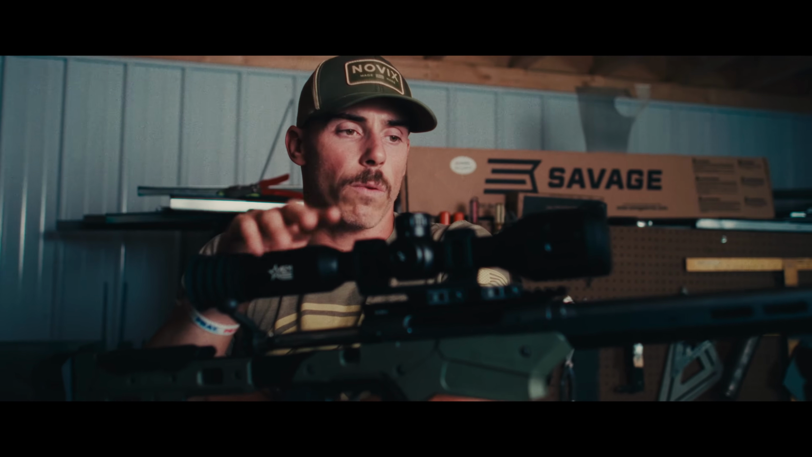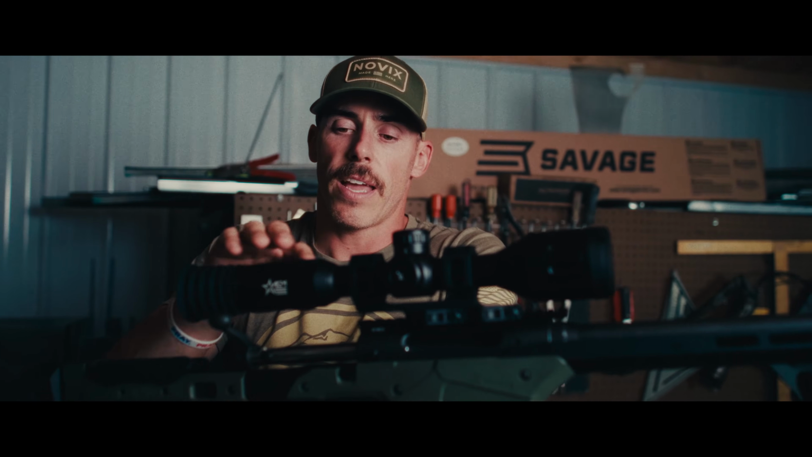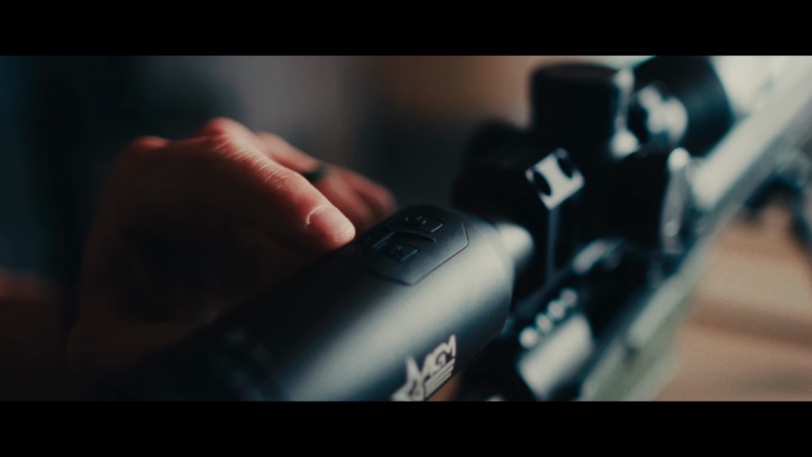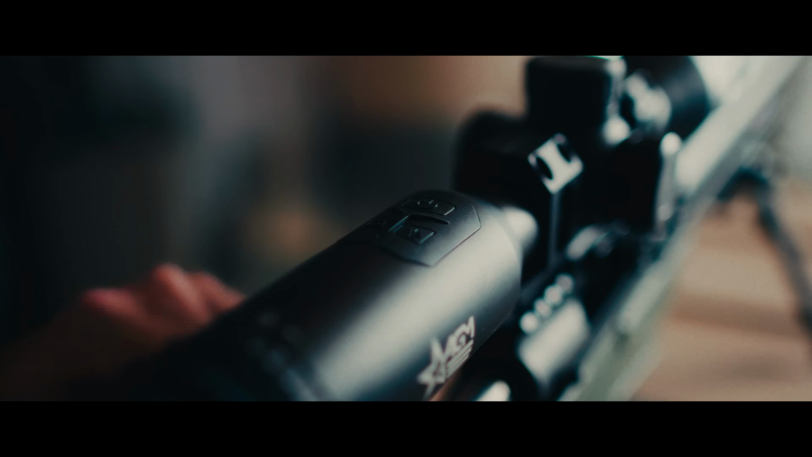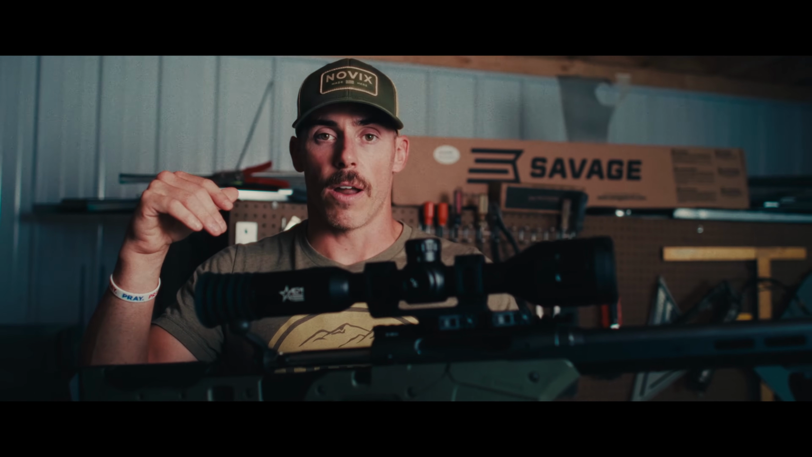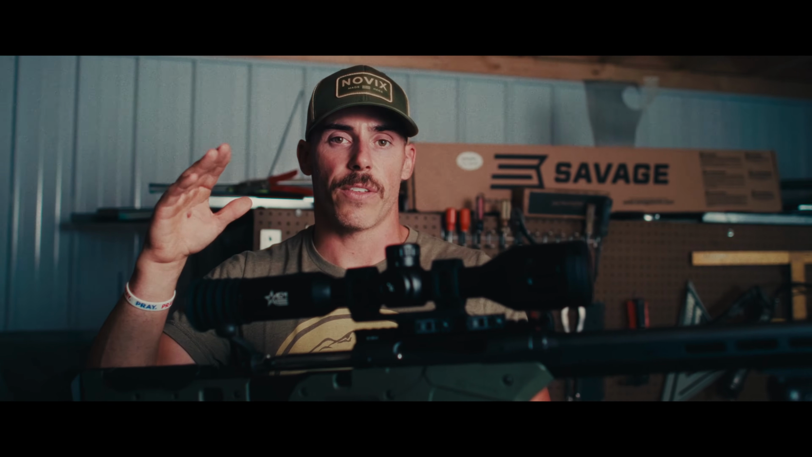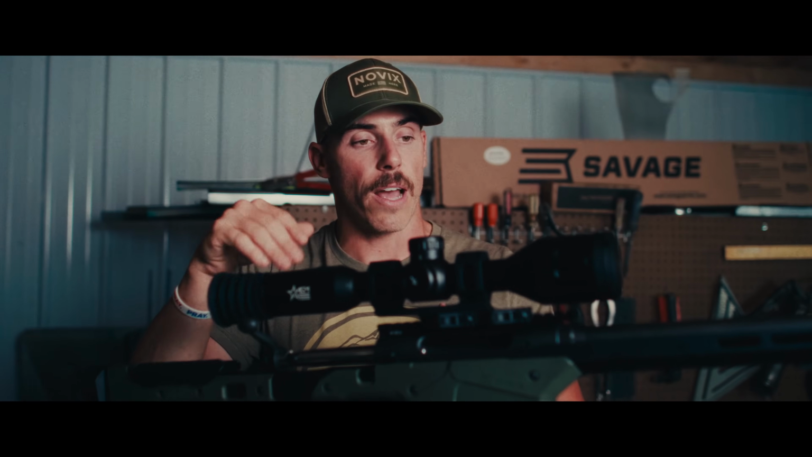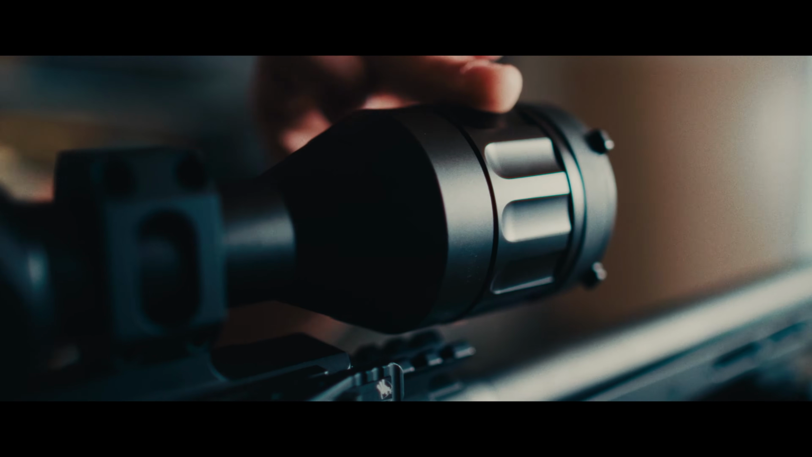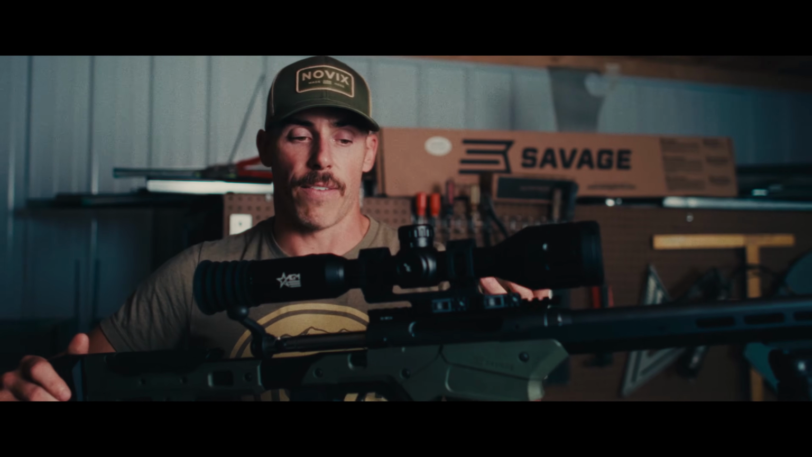So obviously we're going to be running this thing at night, typically predator hunting, and all the buttons up top are braille more or less, and you want to be familiar with how to switch back and forth between picture and picture. I use that a lot. How to adjust your brightness depending on whether you have a full moon or whether there's no moon. Your reticles and everything, you're going to want a different brightness, so learning how to adjust that. Your focus is up front here, and you're going to want to know which way to go if you need to focus out farther or in farther, vice versa.